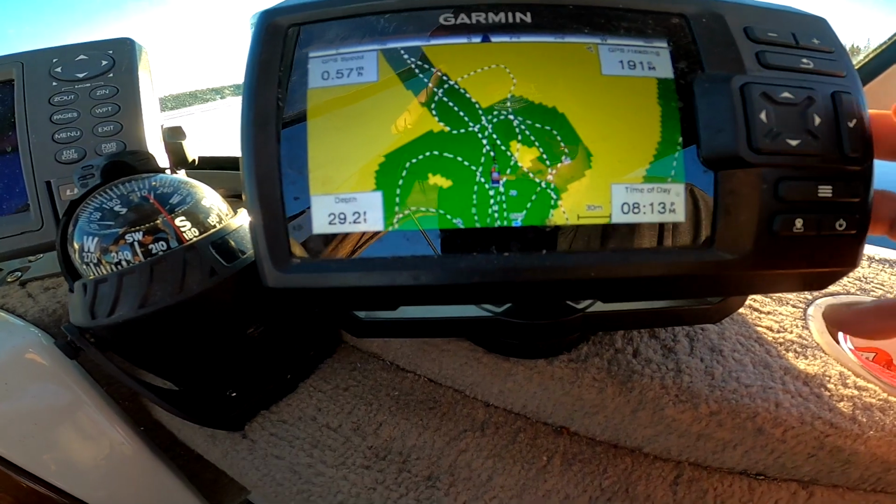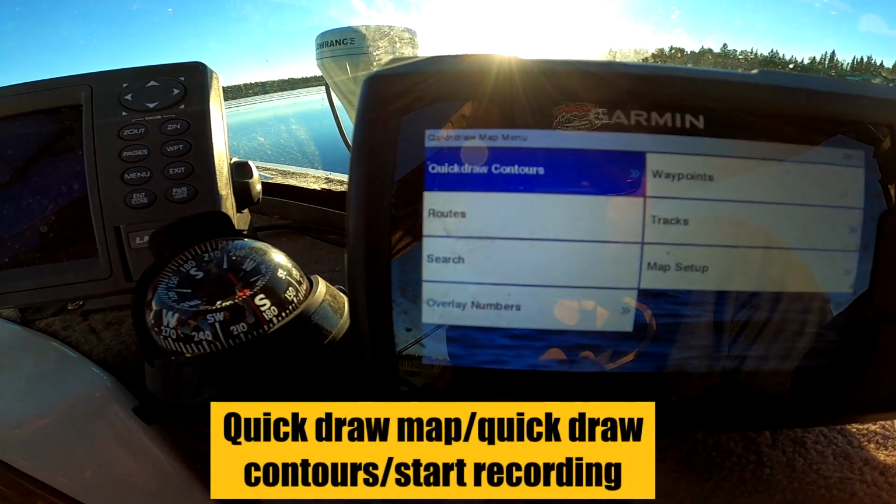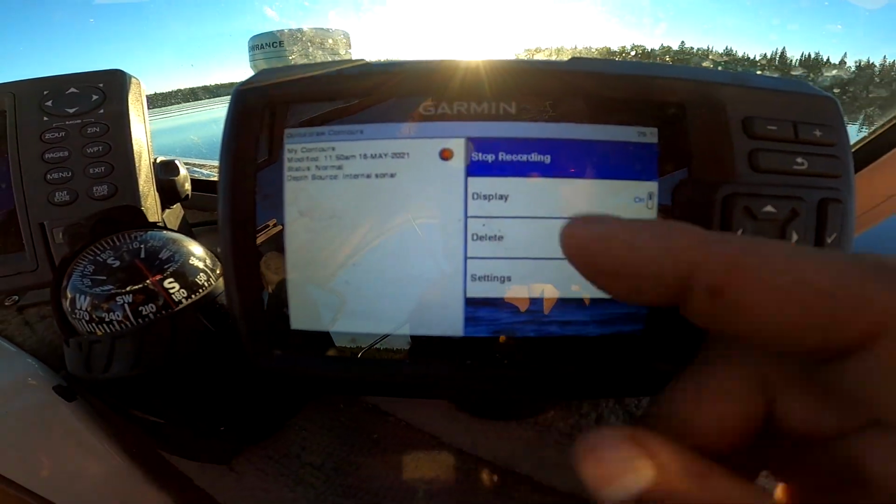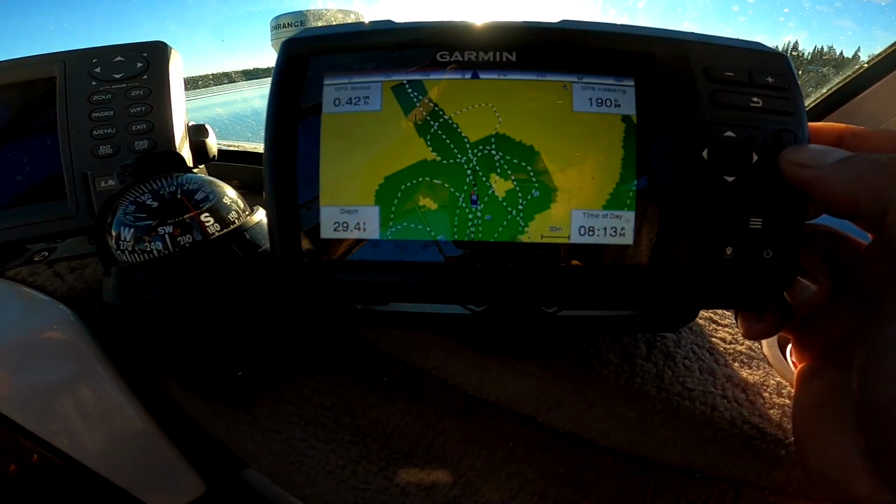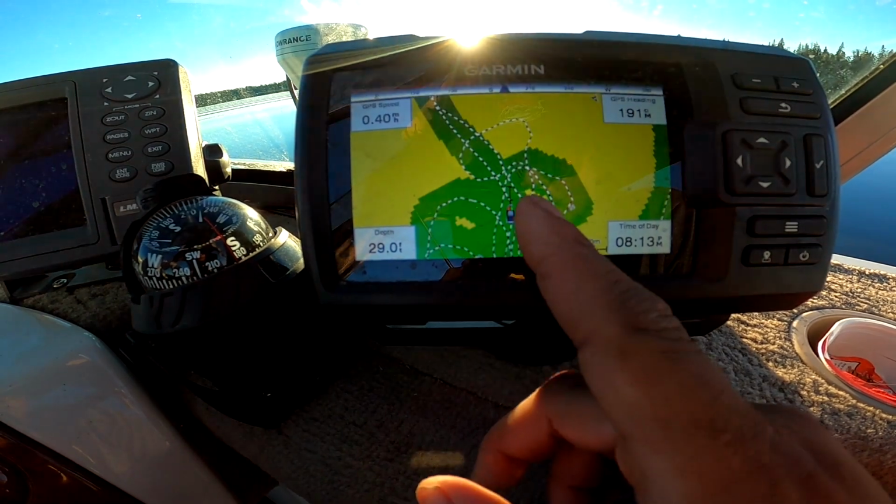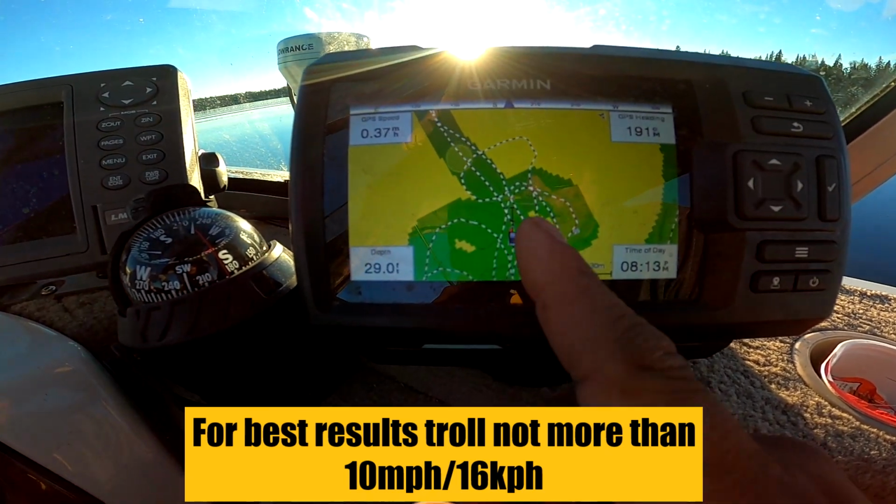So what you have to do is press this button here with the 3 lines. Go to contour, Quickdraw contours. Then you can go start record. If I press stop right now, it'll stop, but okay, let's do it right now. Okay, so that's what happens. Then you press start and it starts recording. As you pass by at a certain speed, you're gonna see that yellow is gonna turn green. Now if you're going too fast or your sounder is somehow being glitchy, it's gonna turn kind of brown red.